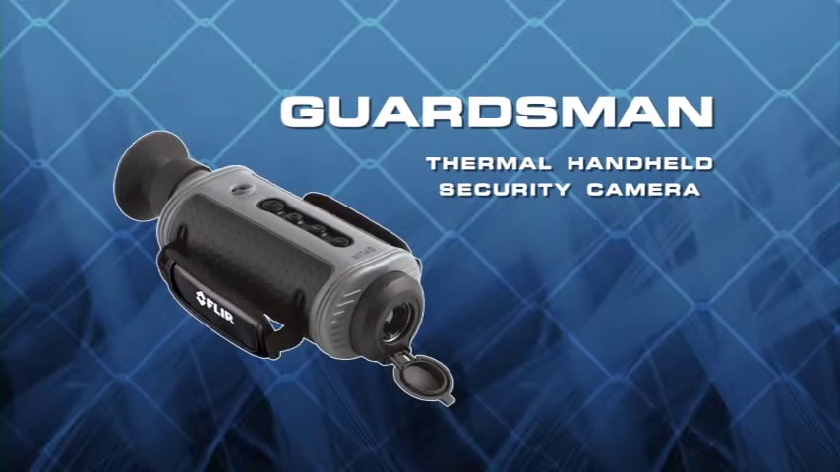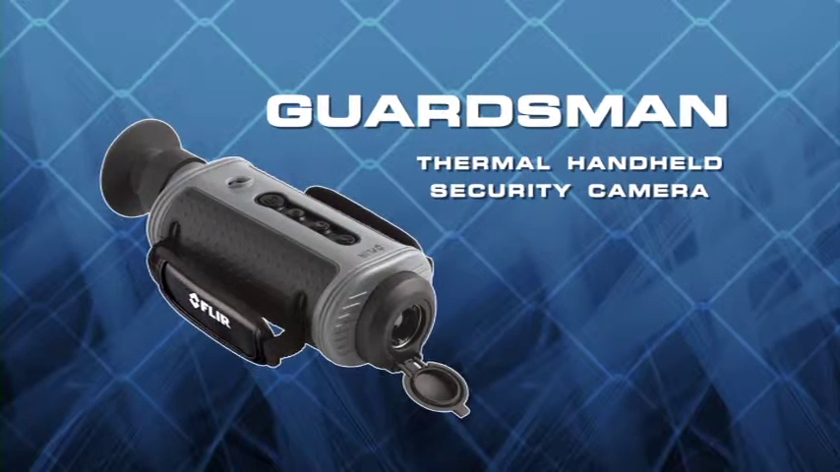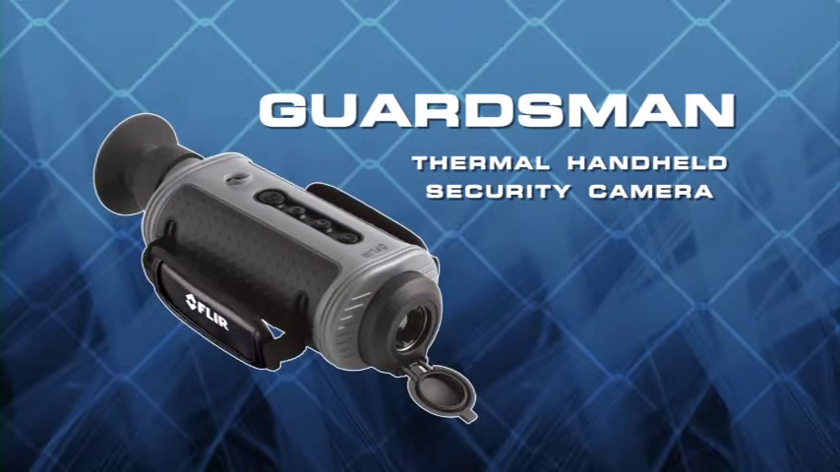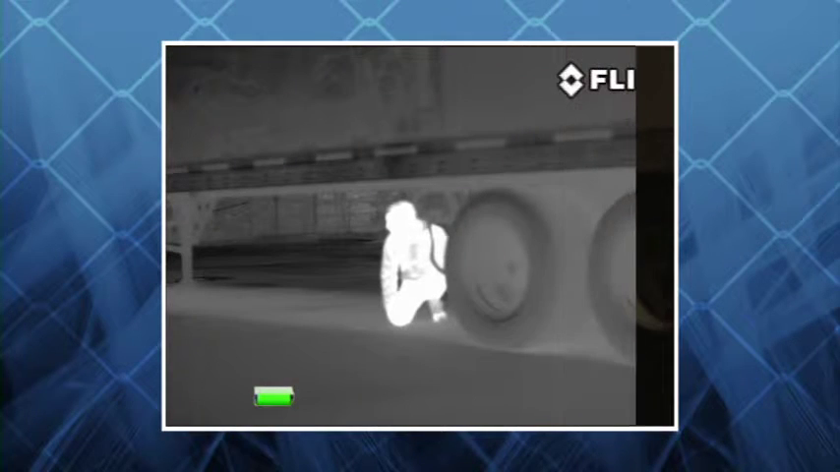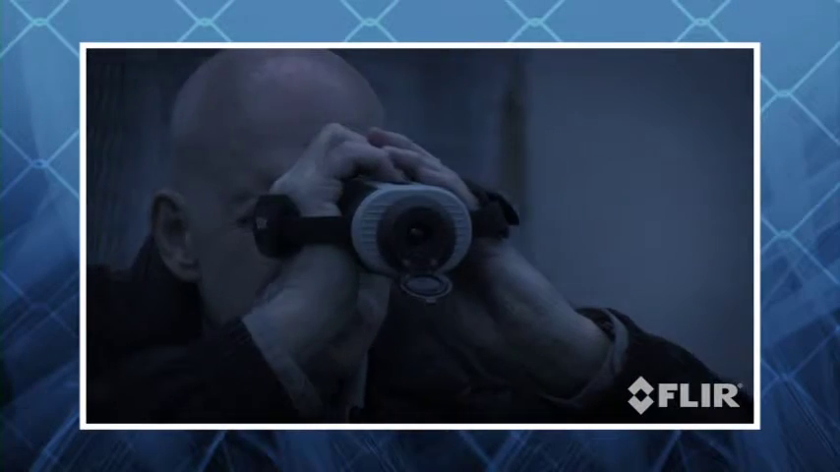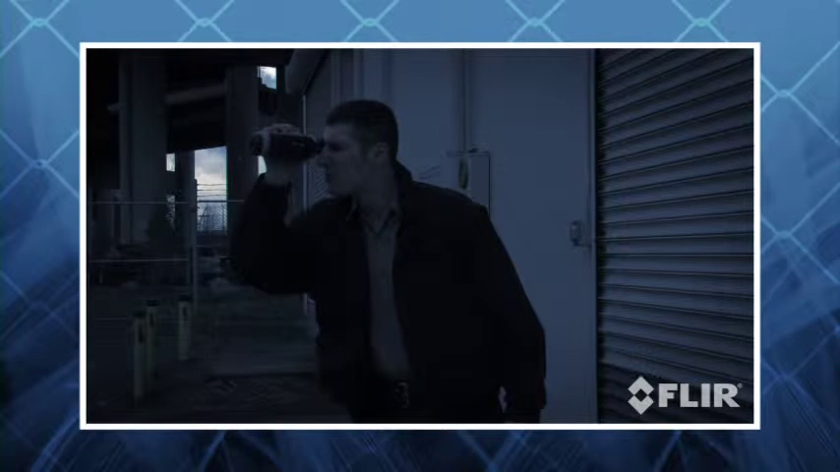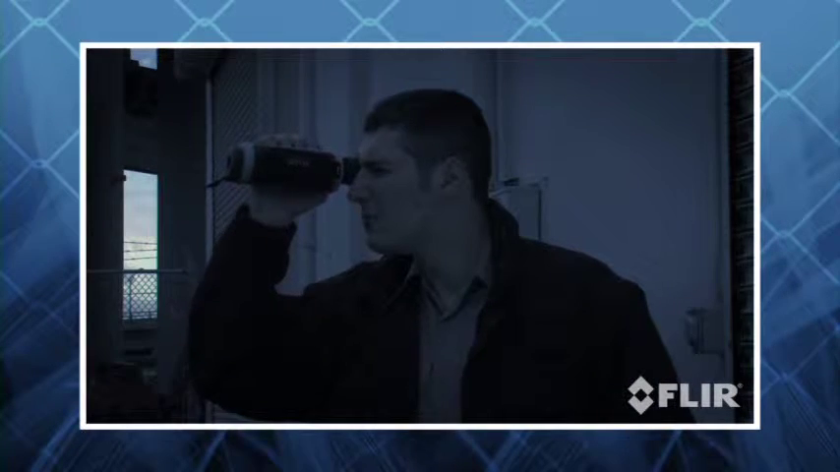Today's security professionals face threats that are more varied and lethal than ever before, making effective night vision capability a necessity, not an option. FLIR's Guardsman handheld thermal security camera provides maximum tactical utility in the missions that security professionals encounter every day by letting security officers see clearly in total darkness, enhancing their effectiveness, maximizing operational capabilities, and giving officers the tactical advantages they need to secure their facilities and stay